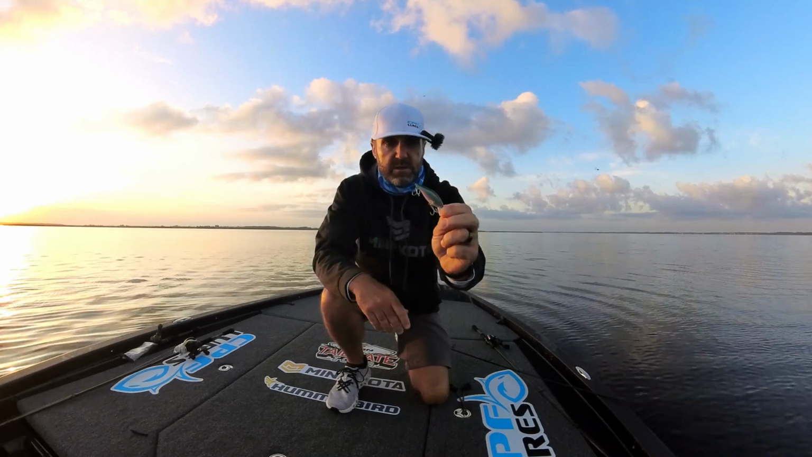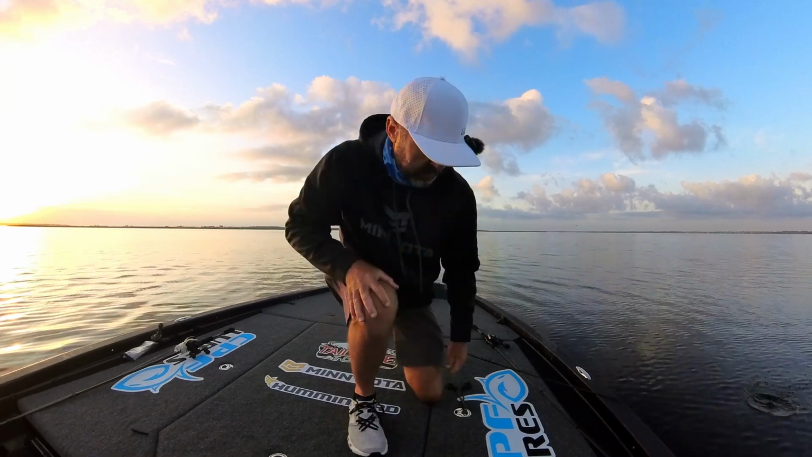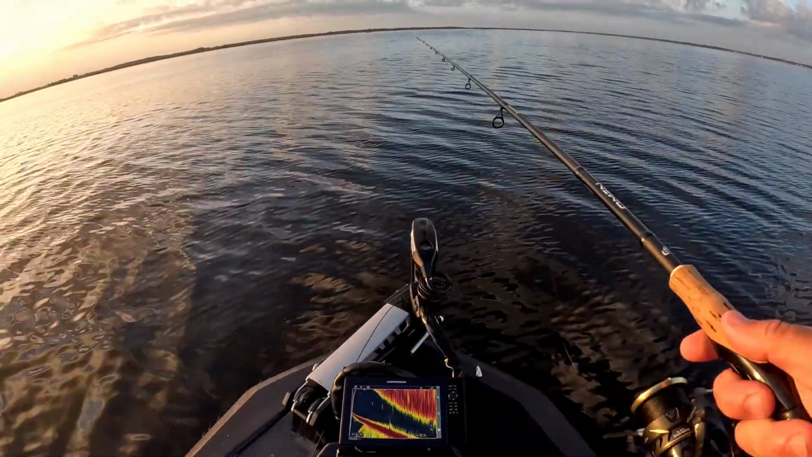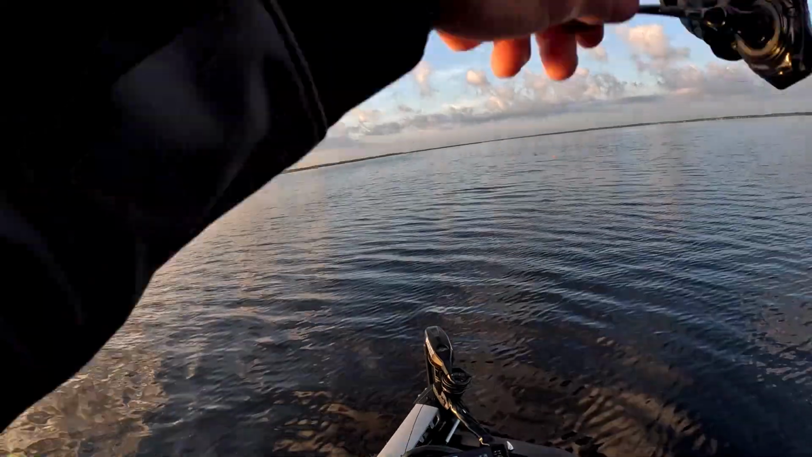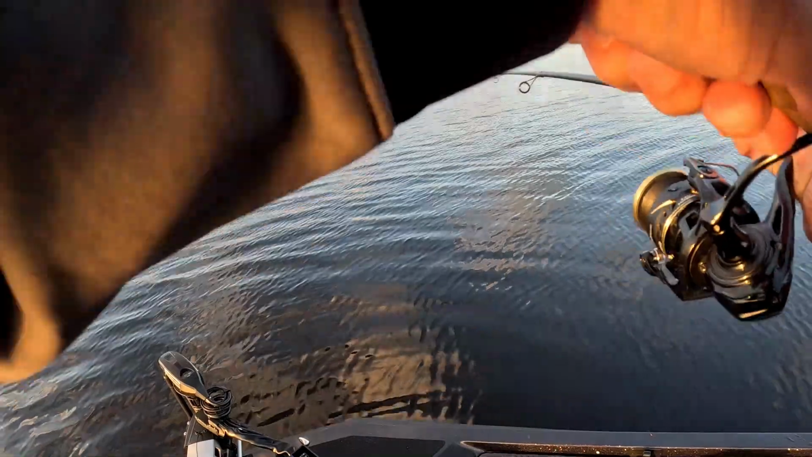Got them in a bunch of different colors. CPF Lures. Oh, first crank. Man, I just turned that handle one time and that fish was on it.